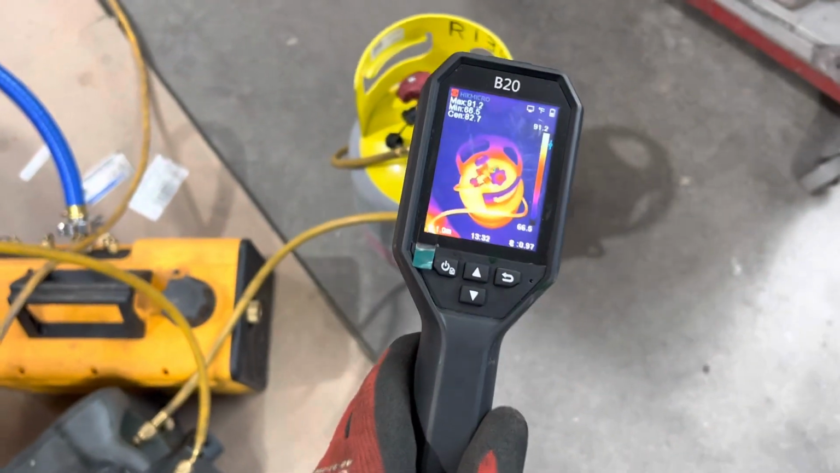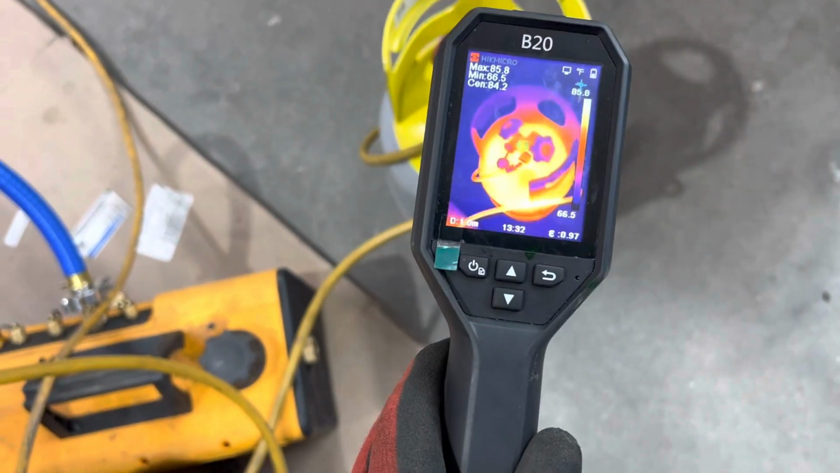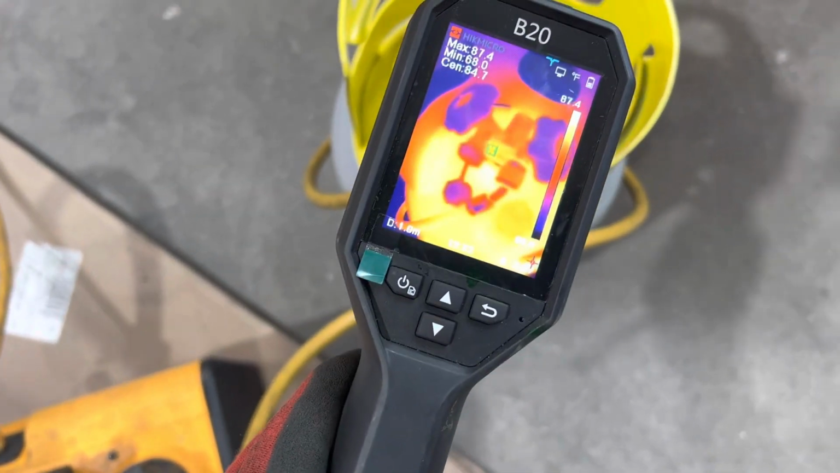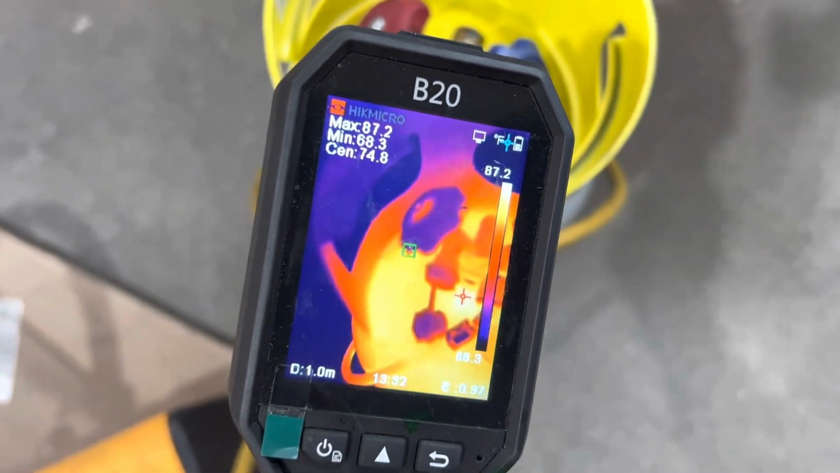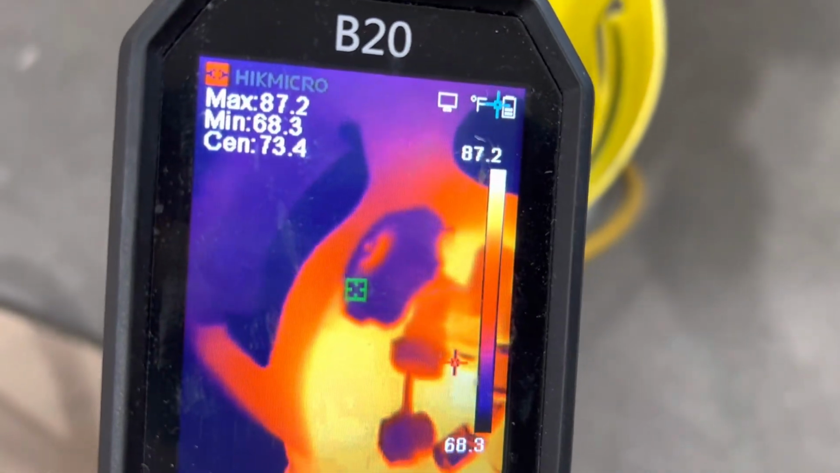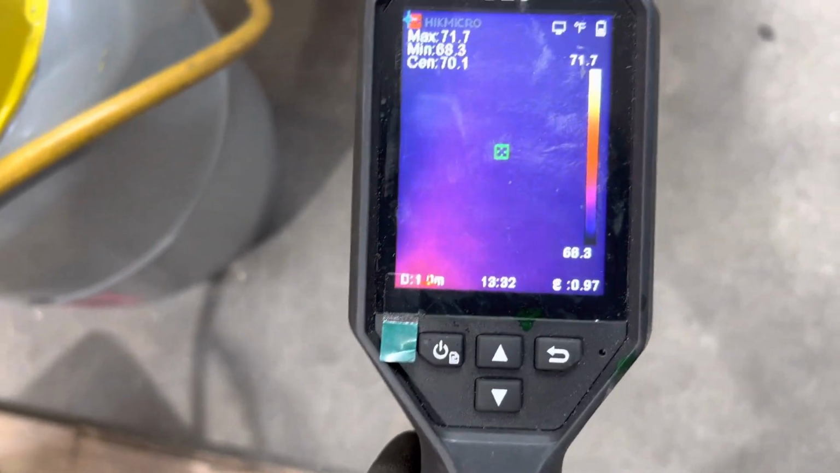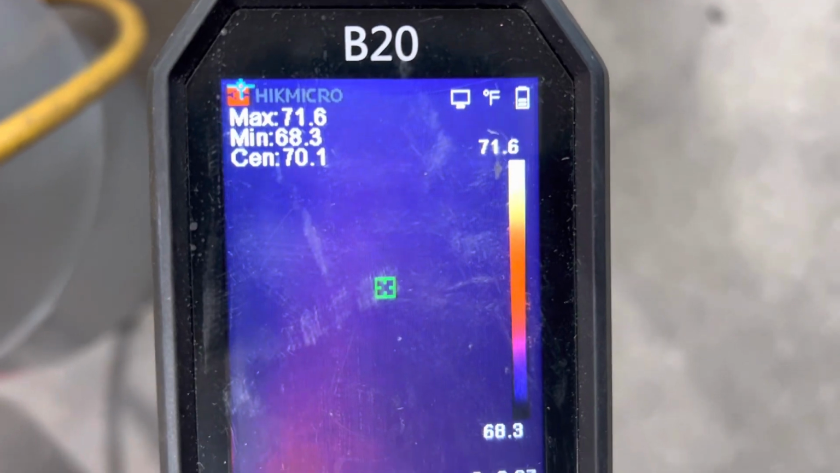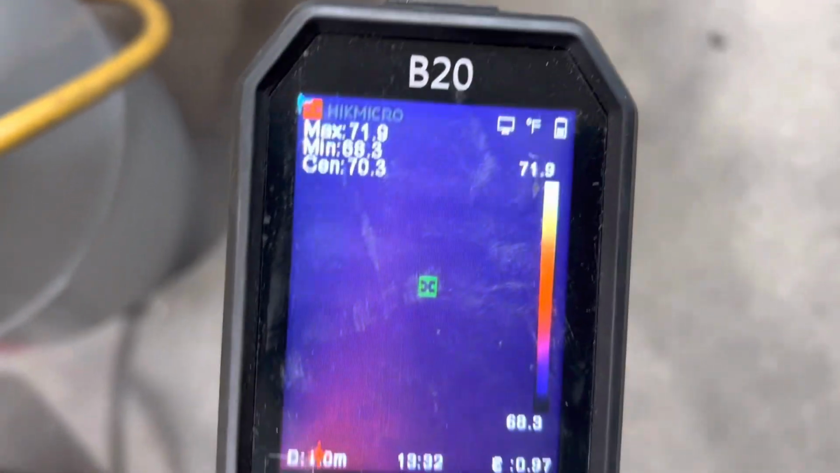So let's go look at our tank. It's glowing really good now compared to the cold concrete. Now look at our tank. So we got 80 degrees, 87, 88 degrees. 68. 68 must be reading the floor. Let's see what the floor is. So the floor is the background around the tank. And you see 68 degrees, 71, 70, that's the floor.